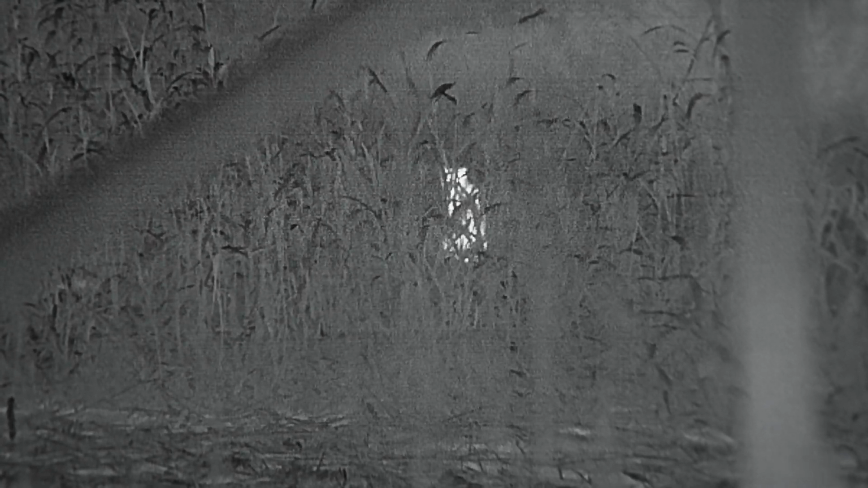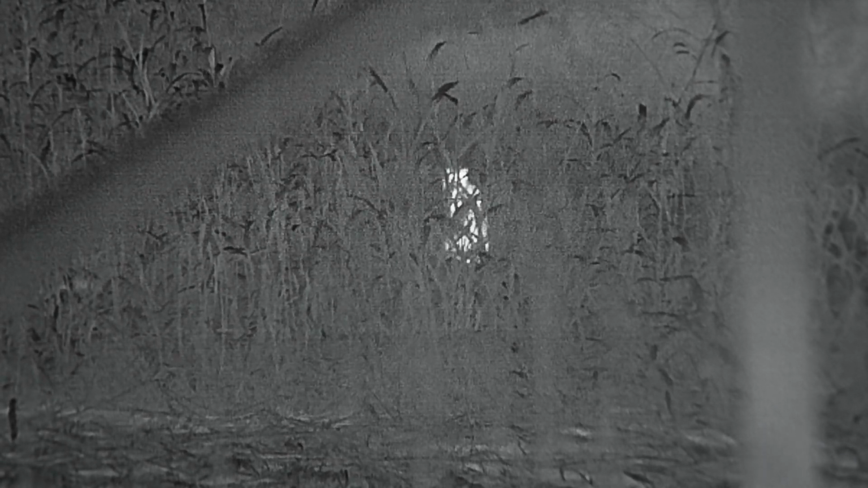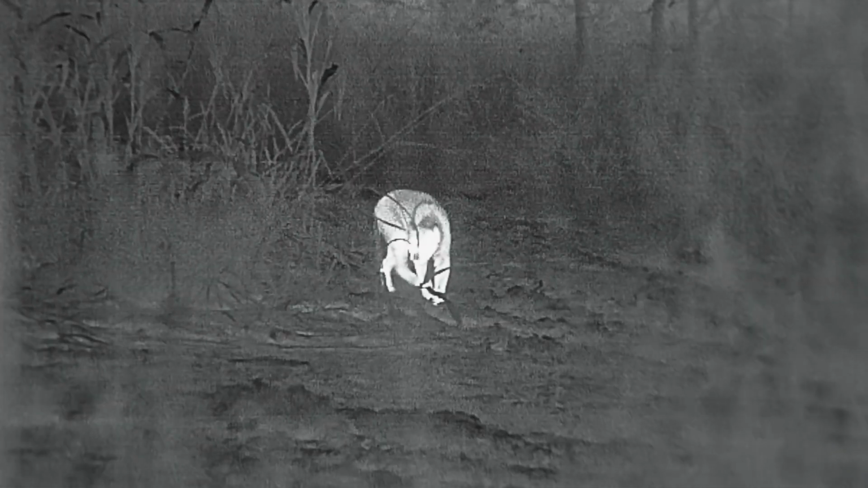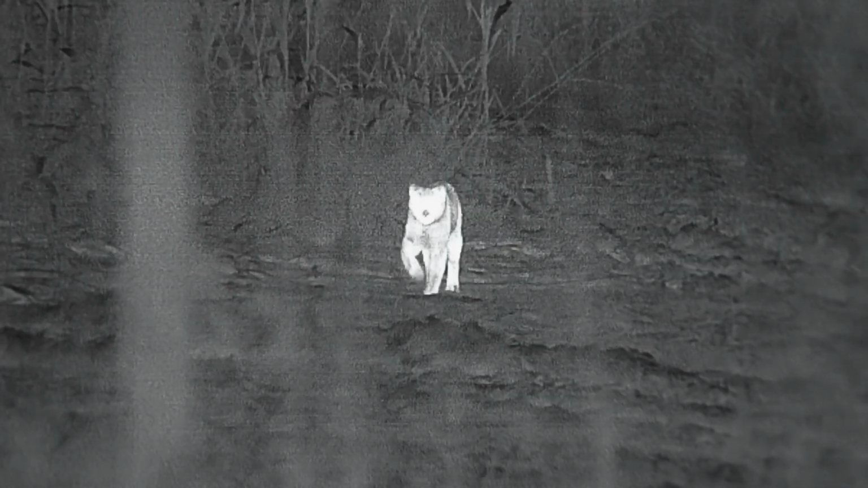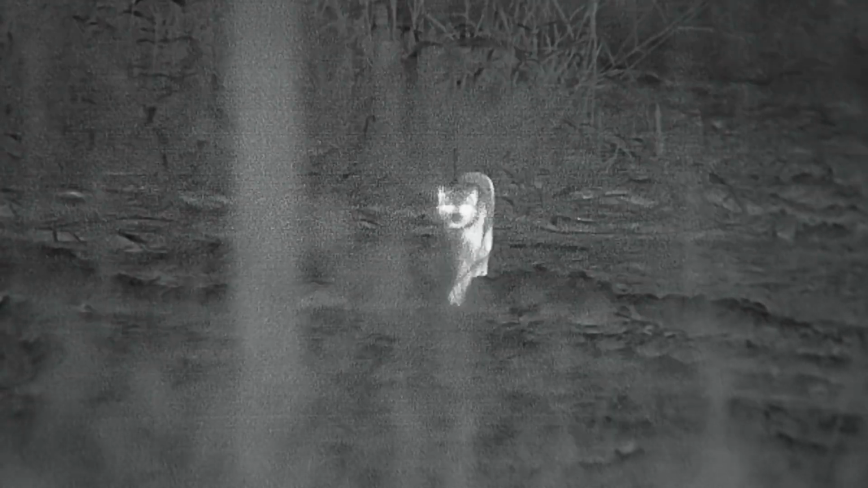Squeak at him right quick, see what he does. Dude, he's coming. Man, I bet we can call that sucker up. He's coming, man. I say we go over there and try to call that sucker up. We can't. I've got access to that place, but we can't hunt it until after deer season. But we can go right over here across the road and try to call him up if you want. Heck yeah. We got one that close, there's no point in not trying.